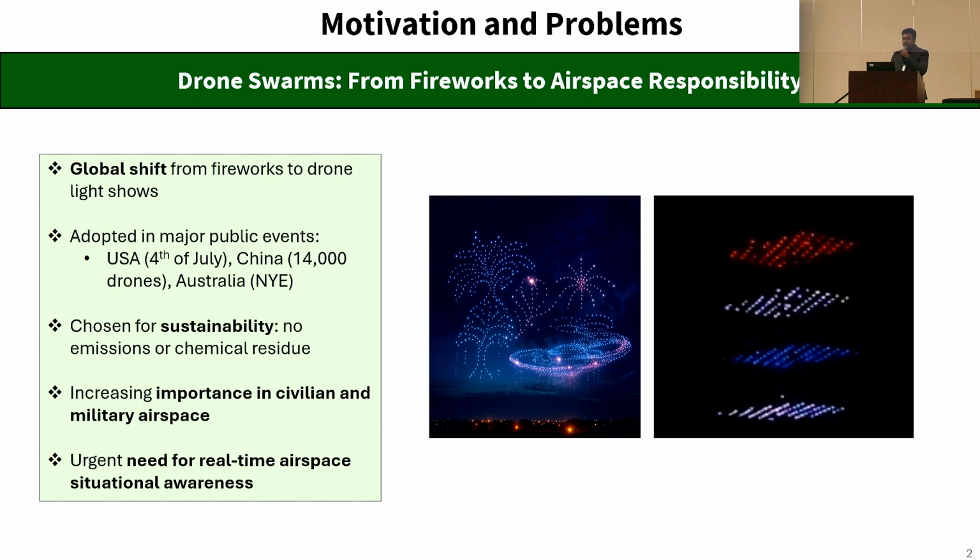However, the same swarms introduce airspace complexities that are currently underexplored. Operators and administrators need real-time awareness of everything that is in the sky, including no-show drones or any undetected drones, and they could pose threats. Now, what might be those threats, failures, and blind spots scenarios caused by such swarms?